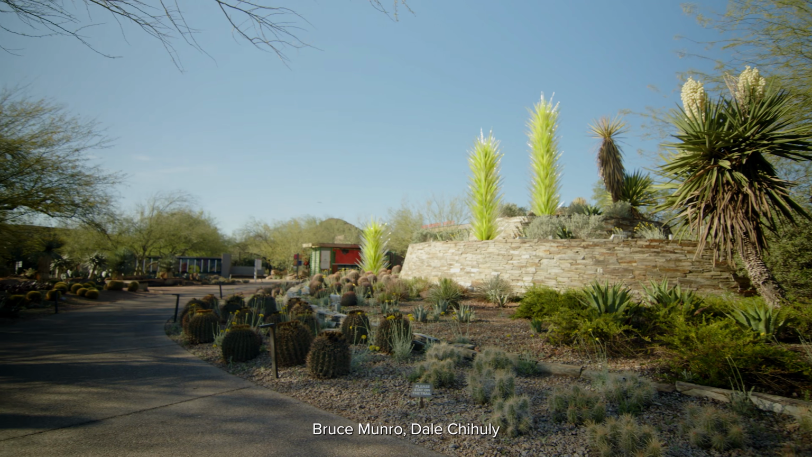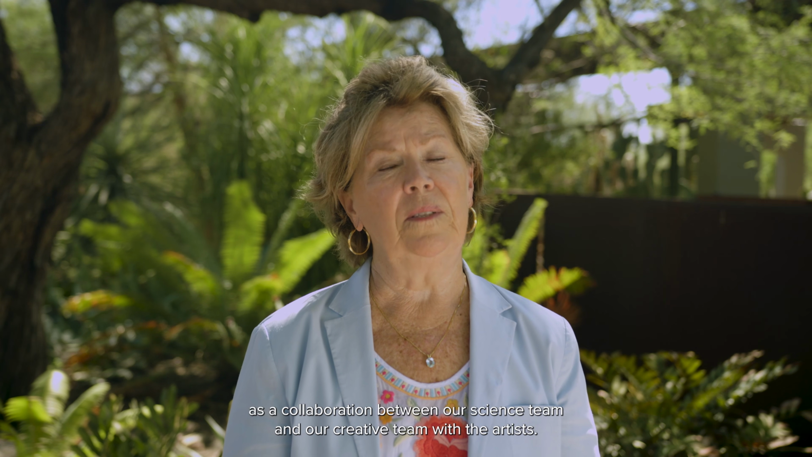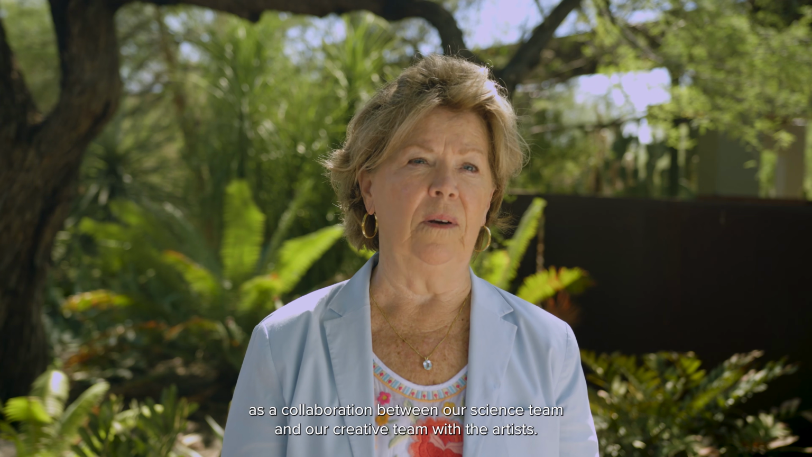The Garden's been curating art exhibitions since 2002. Each year we have a major exhibition. We've worked with June Kaneko, Bruce Monroe, Dale Chihuly. This is our first exhibition, though, that we commissioned. It's also the first exhibition we've done a collaboration between our science team and our creative team with the artists. So this is very special.